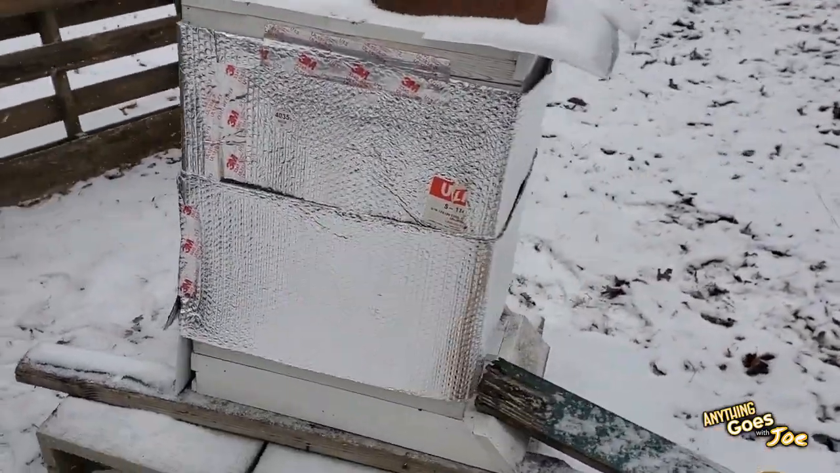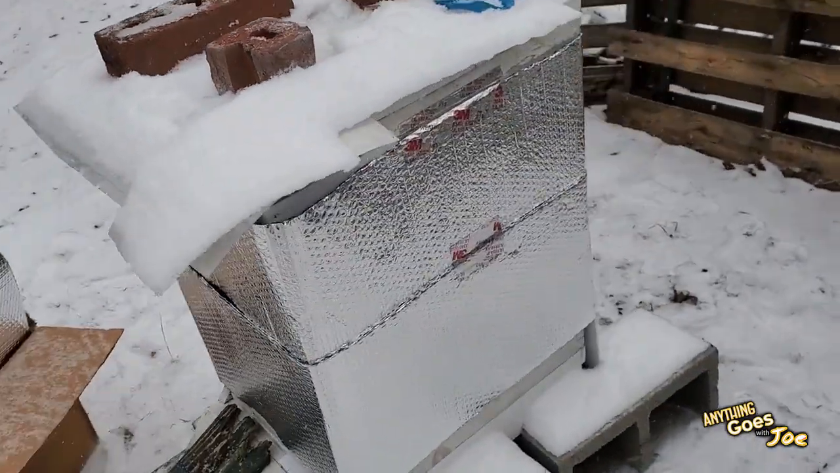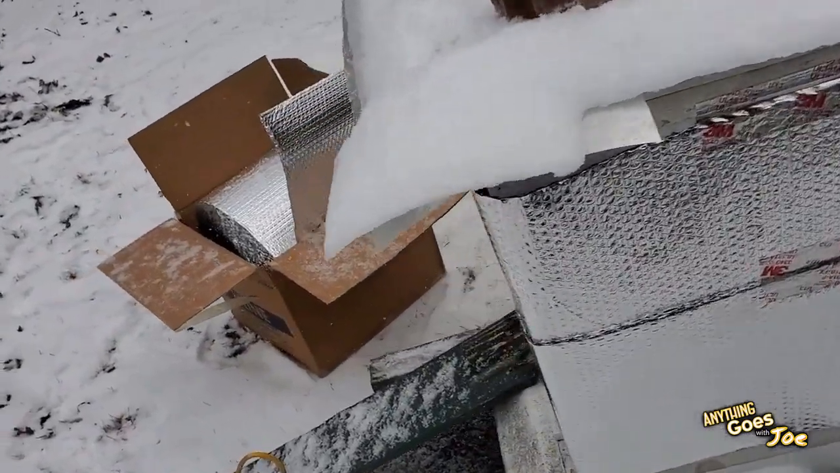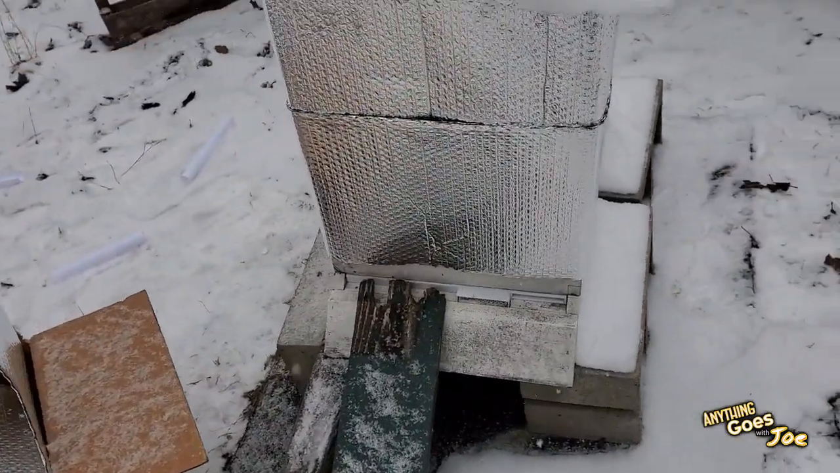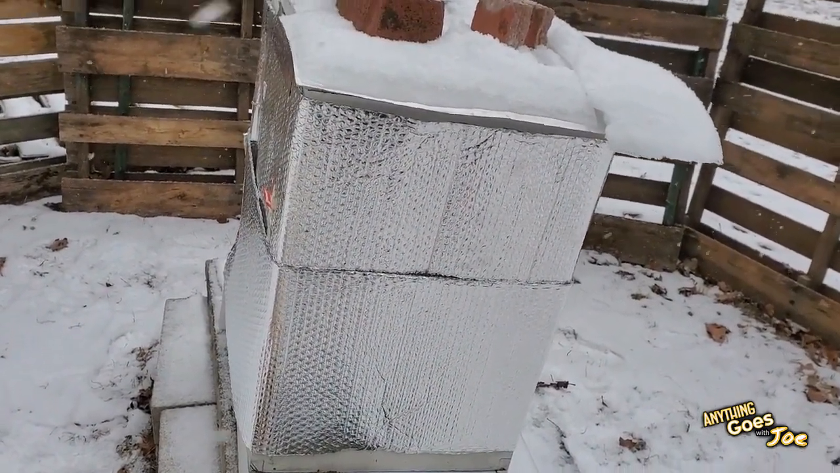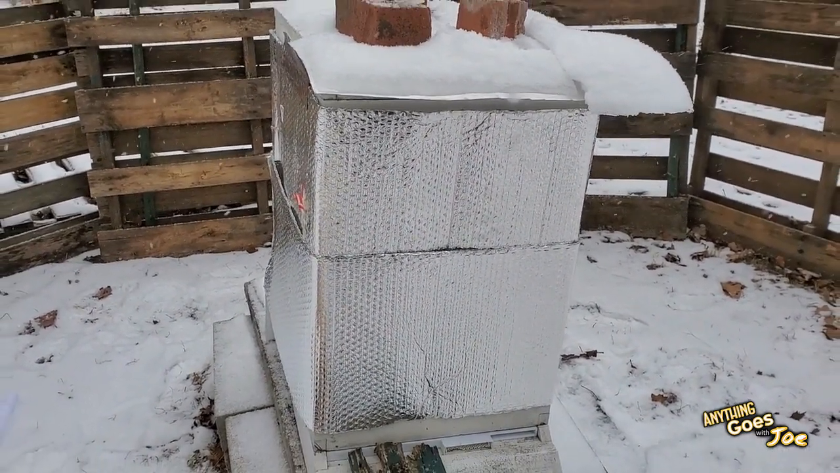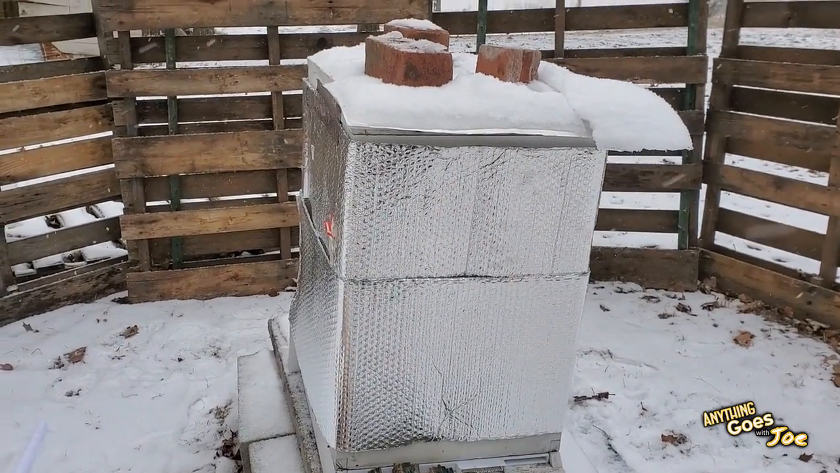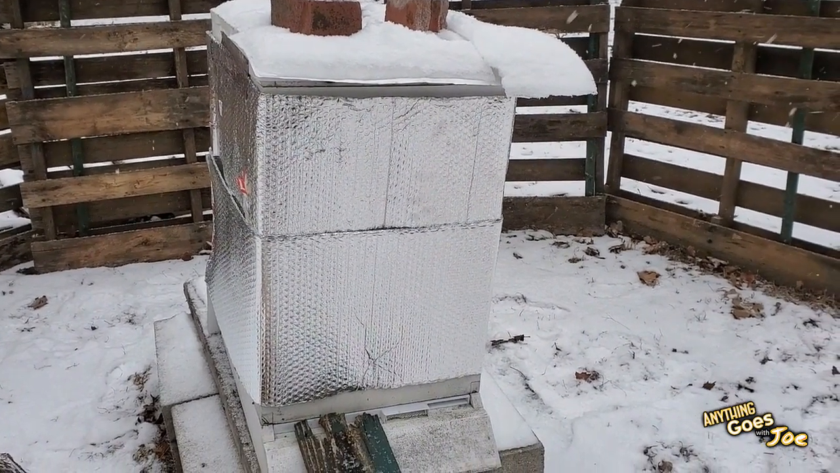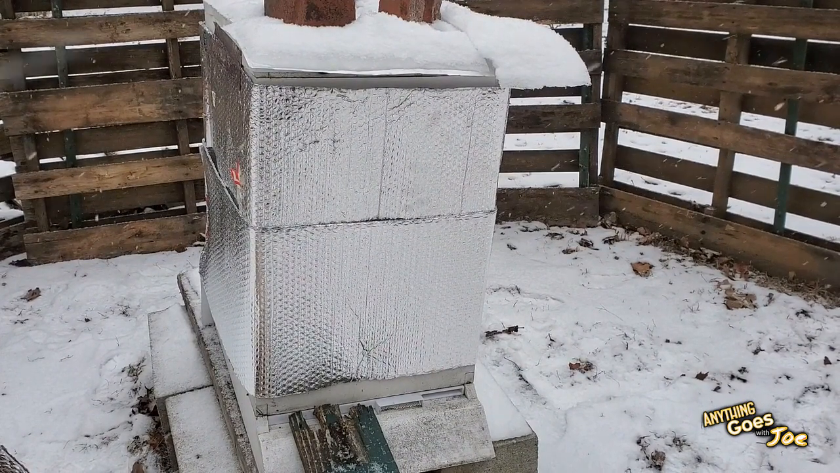All right, so quick wrap. Not perfect, but it doesn't have to be. Just something to give them a little bit more of a chance. These sub-zero temperatures are coming up for a few days. And then as temperatures warm up to, say, 30s, 40s, the wrap will come off. You don't want to overheat them, or you don't want them to think it's too warm outside, because in a winter cluster you want them not to start exploring, and you could lose them quick doing that.